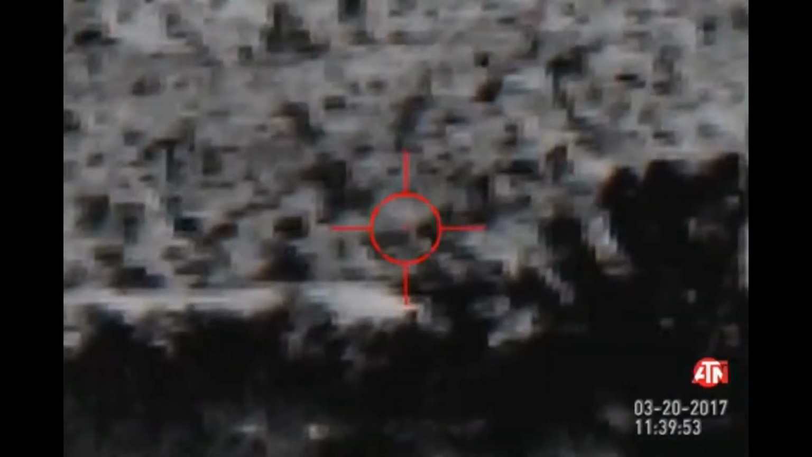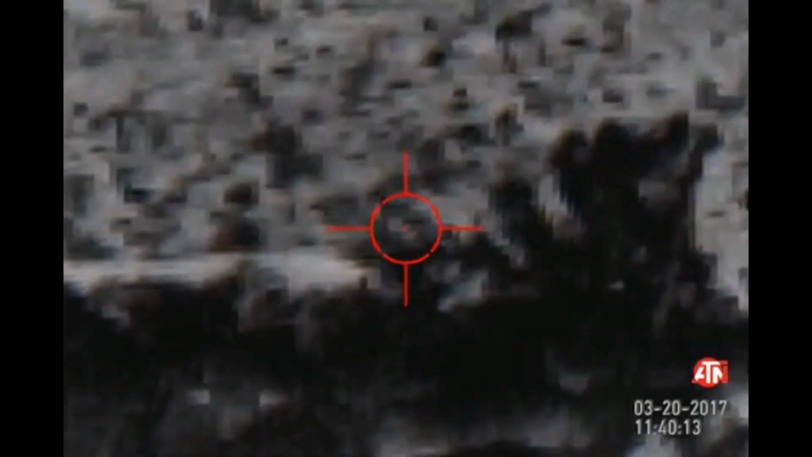Alright, we got our range set at 400, and this is really tough to make out, especially without a heat source. We were able to barely see it, so let's see if we can at least get a couple hits. Alright, not sure, but let's go check it out.